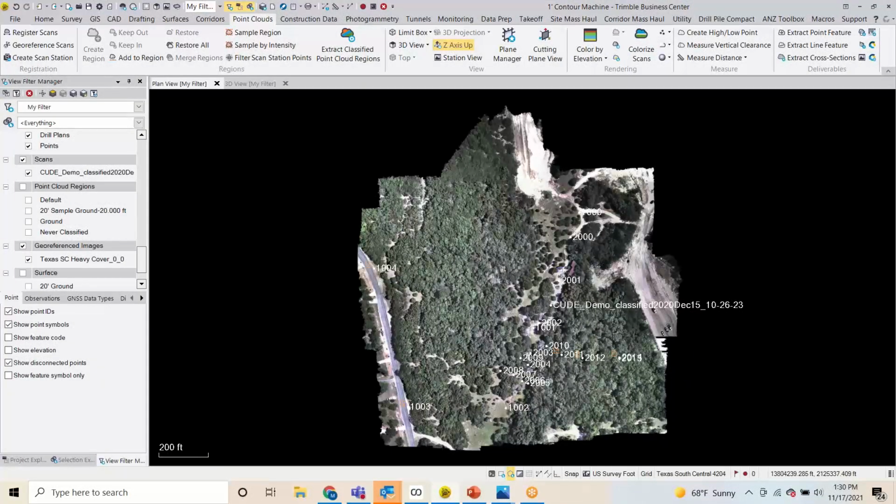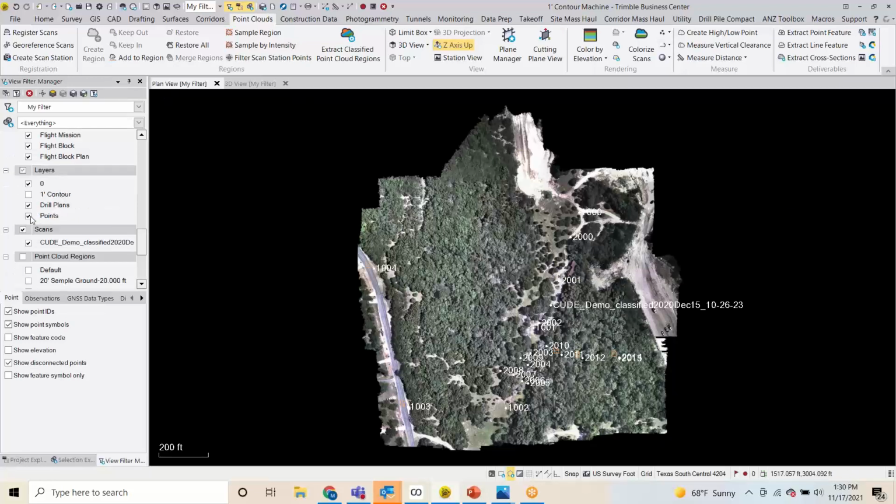So hopefully y'all are seeing Trimble Business Center now. What I have here is a data set that was flown out in Central Texas. If you remember earlier, I nicknamed the LiDAR 1000 the 1-foot contour generating machine, and I think you'll see why after I go through this data set.